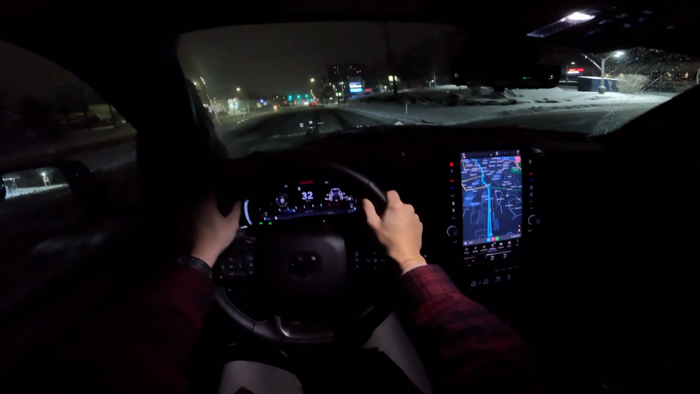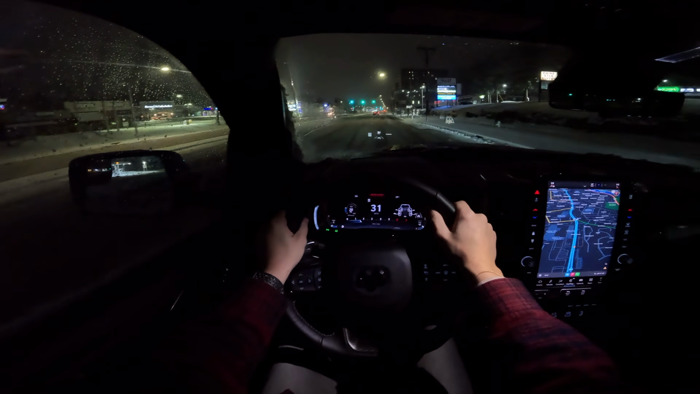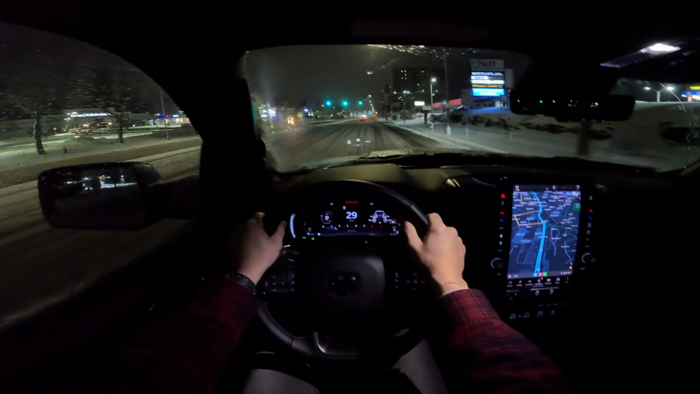We are in auto mode right now. I actually took it out of the snow mode because I think that's a little bit more suited for deeper snow conditions.